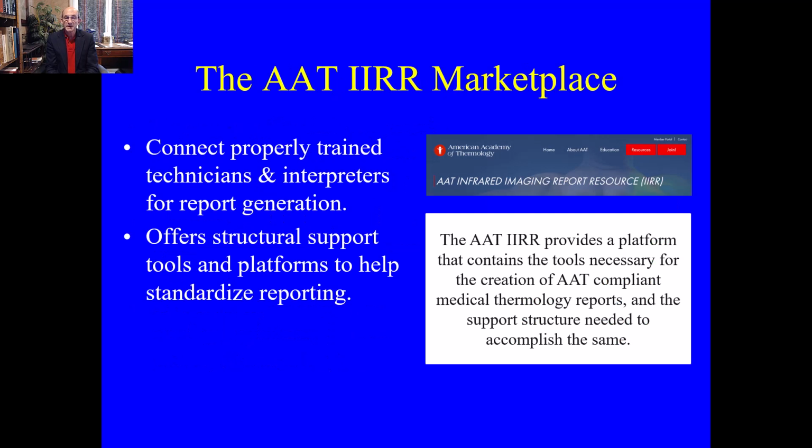The AAT IIRR Marketplace is one attempt to try to intervene in some of these issues so as to improve the science of medical thermology. AIIR stands for Infrared Imaging Report Resource. Basically, this is a marketplace where we connect properly trained technicians who take the studies and interpreters for report generation. We also offer structural support tools and platforms to help standardize reporting.